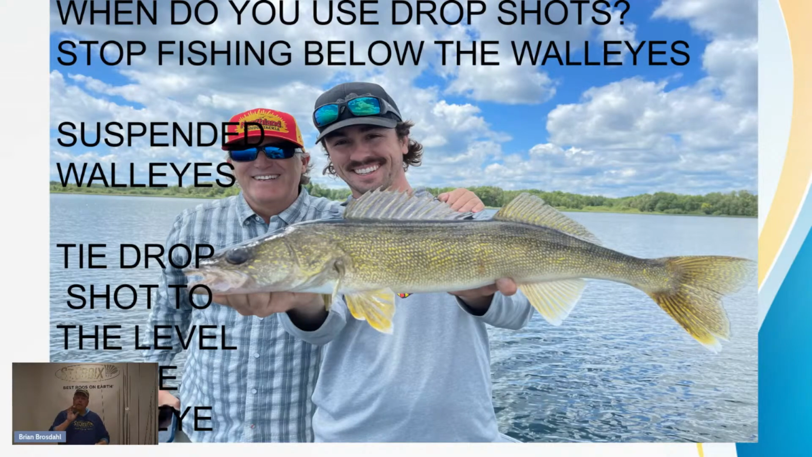But on glacial lakes, tougher lakes, clear lakes, lakes that are known to be fussy feeding fish, you definitely have to use minnows. But on these lakes, when the walleyes start rising up off the bottom, they get harder to present the bait to. So drop shot puts the bait at the fish's face, at the level of the fish.